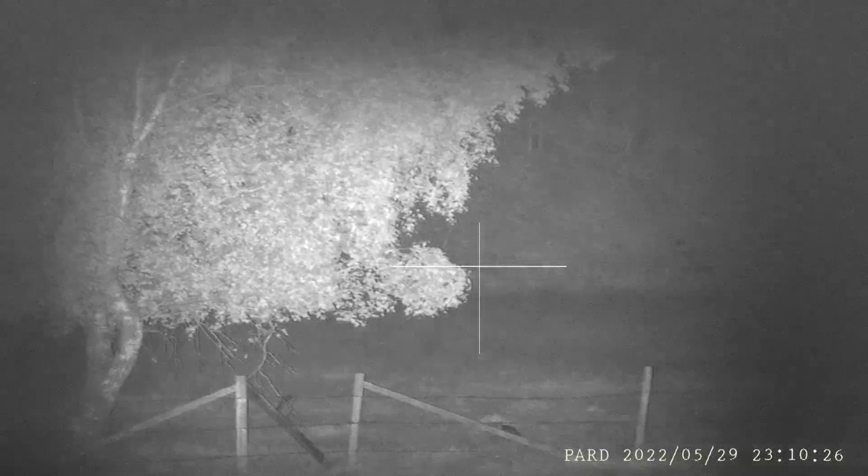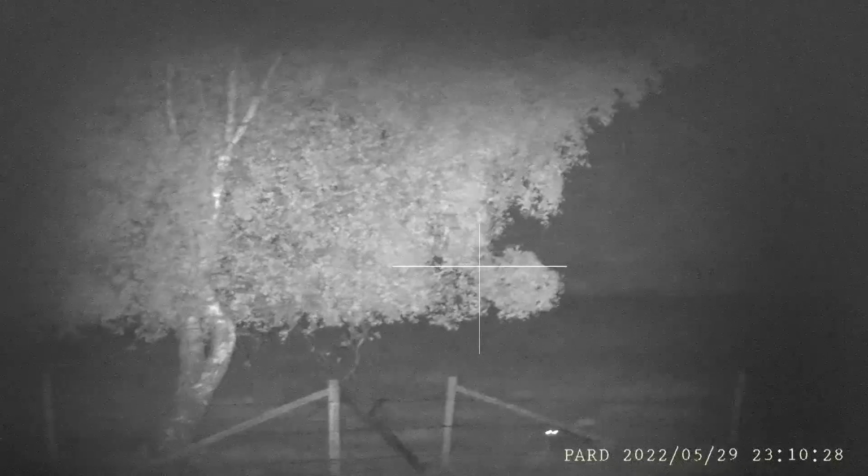I first spotted this fox mingling with the hares about 150 metres away. I'm adjusting intensity of the infrared illuminator to get the best picture and calling it, and hopefully it'll start coming in towards me.